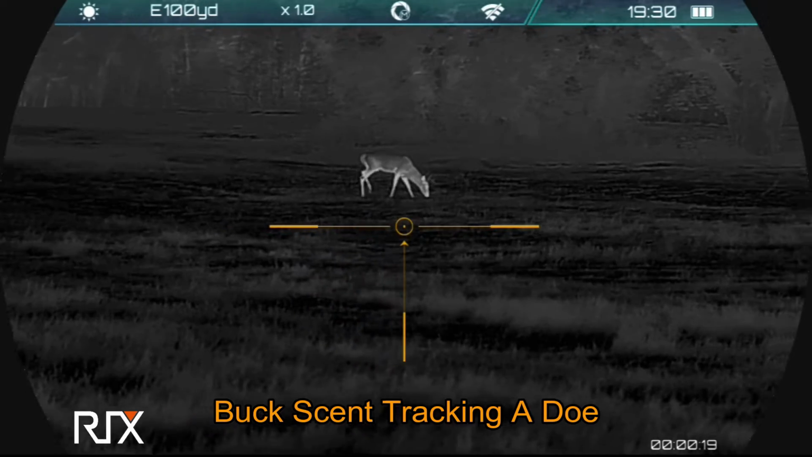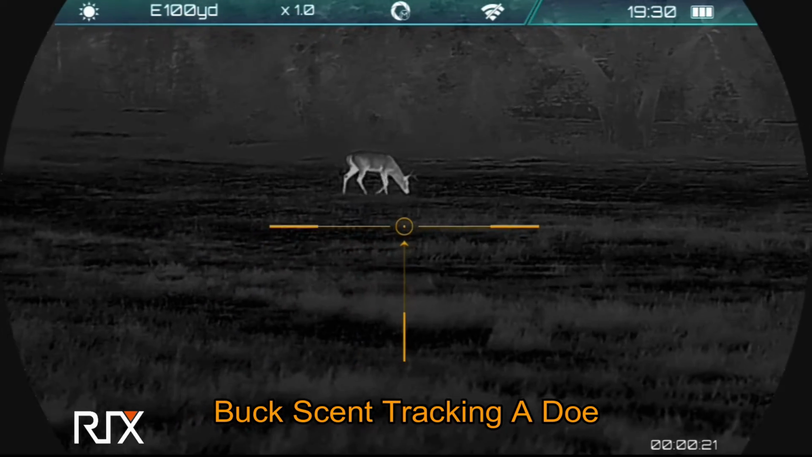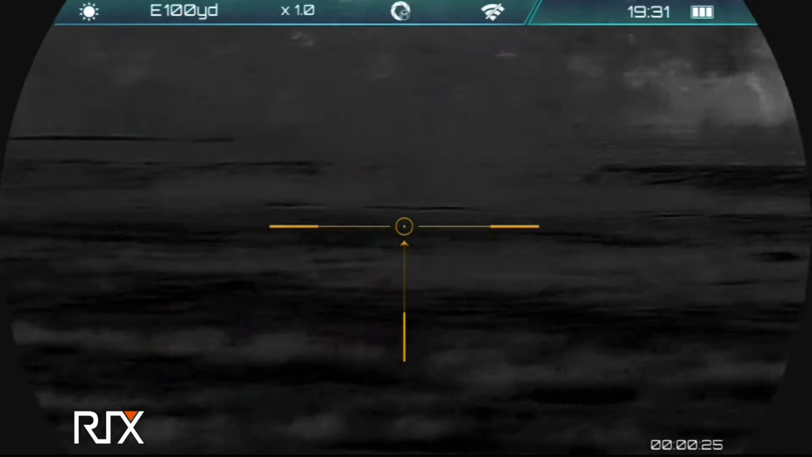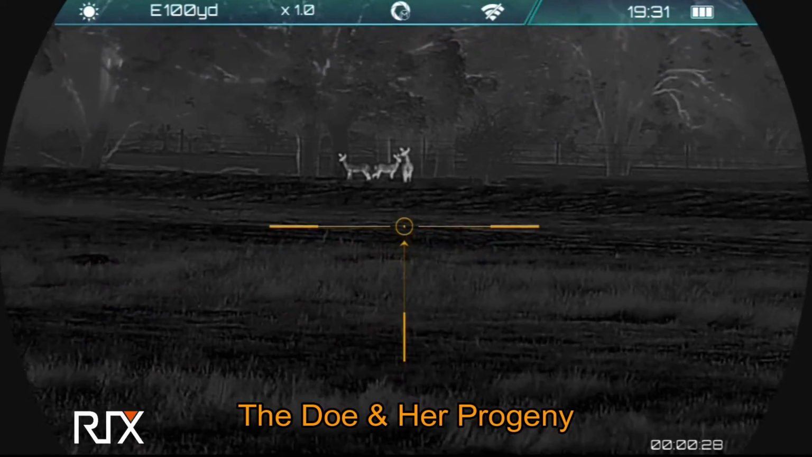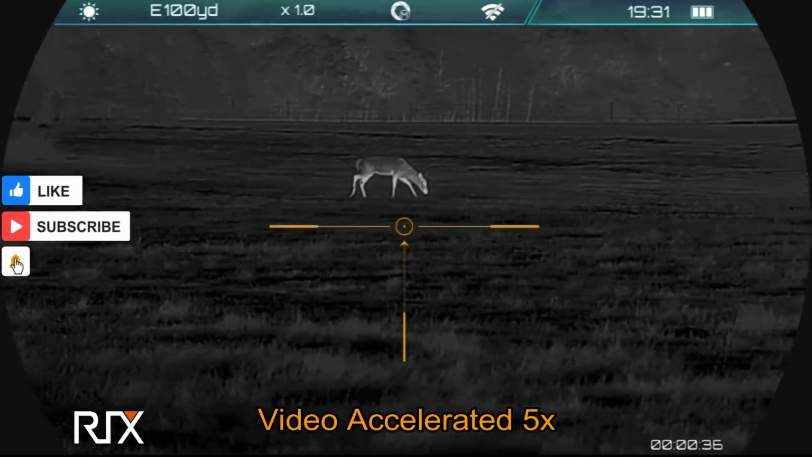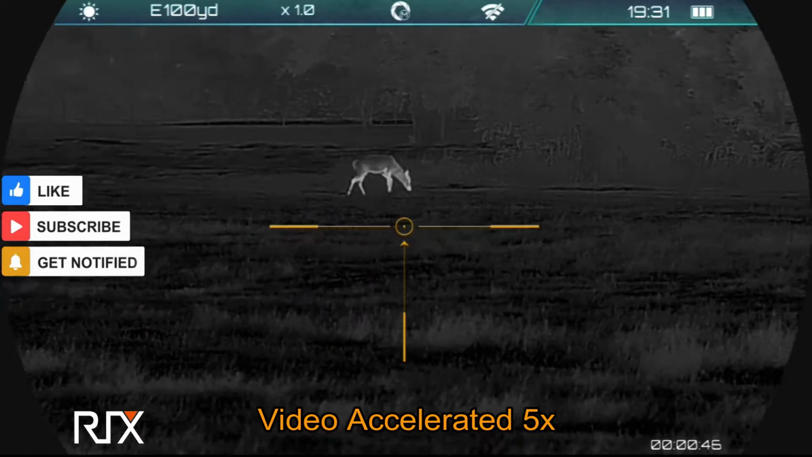Now this buck is tracking a doe. The doe and her two fawns came through about 20 minutes earlier, and they haven't gotten far. They're just right over there. So I sped up the video.